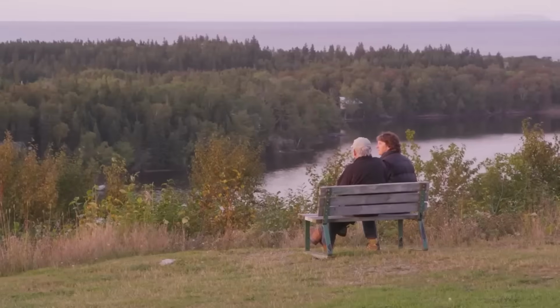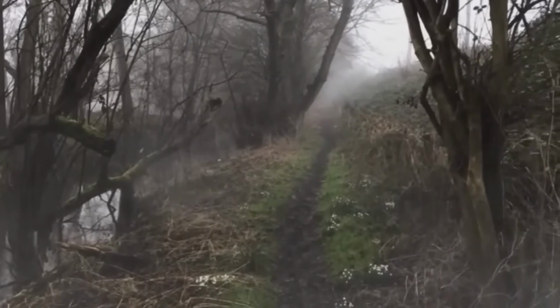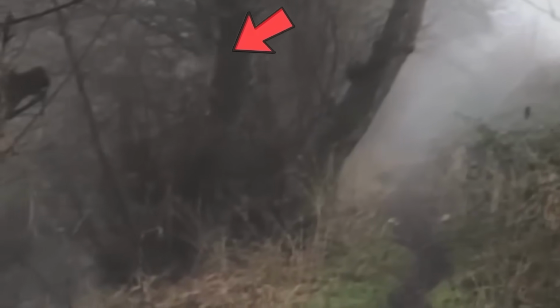According to the locals who live near the forest, these are the spirits of an old couple that accidentally came in front of the railway track nearby and were sadly killed. And ever since then, they have been haunting the people visiting the forest.